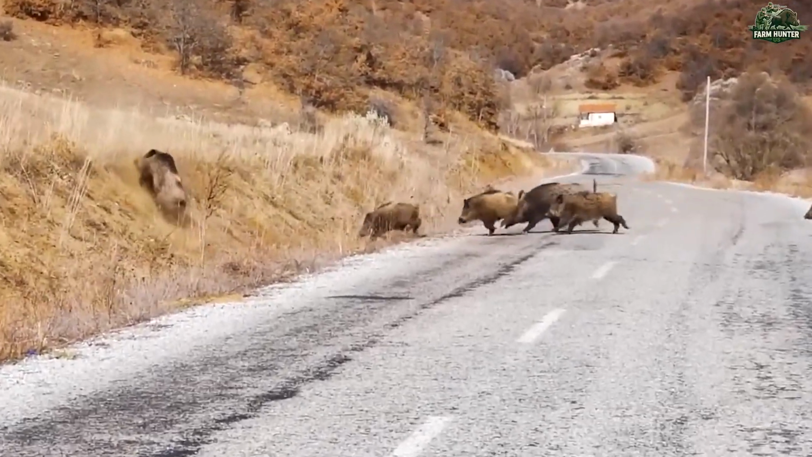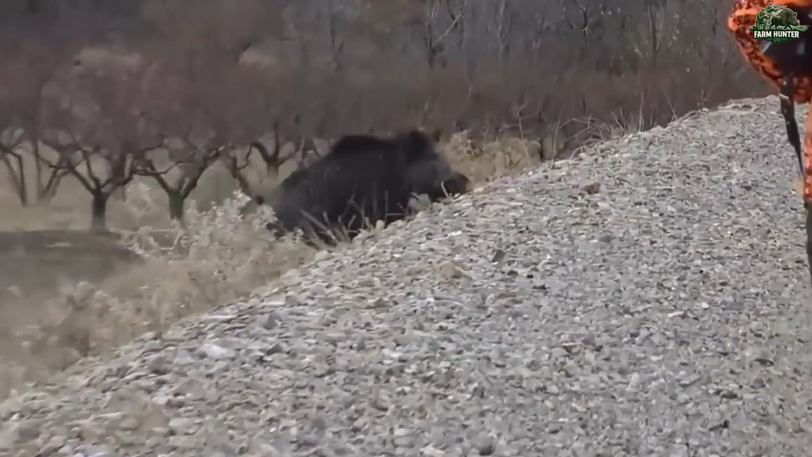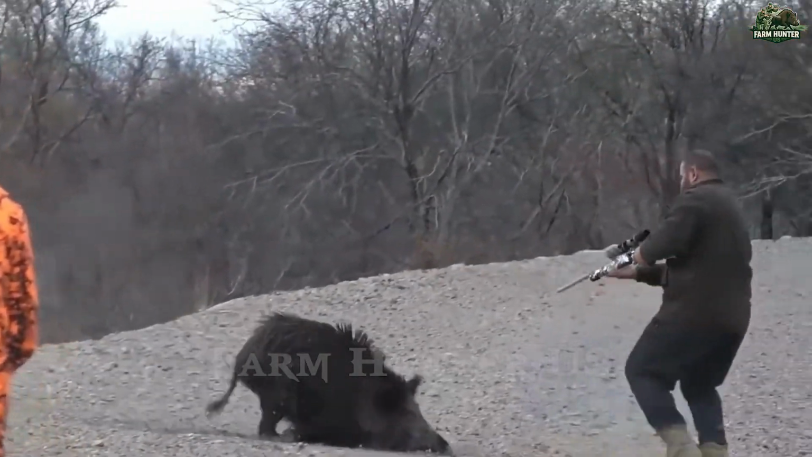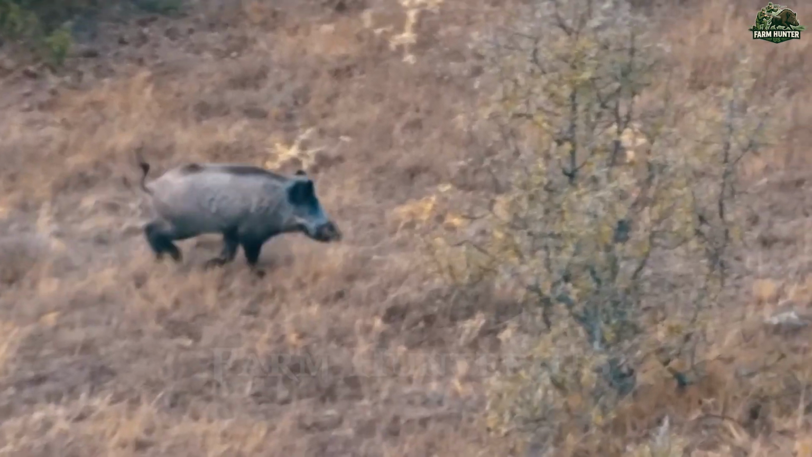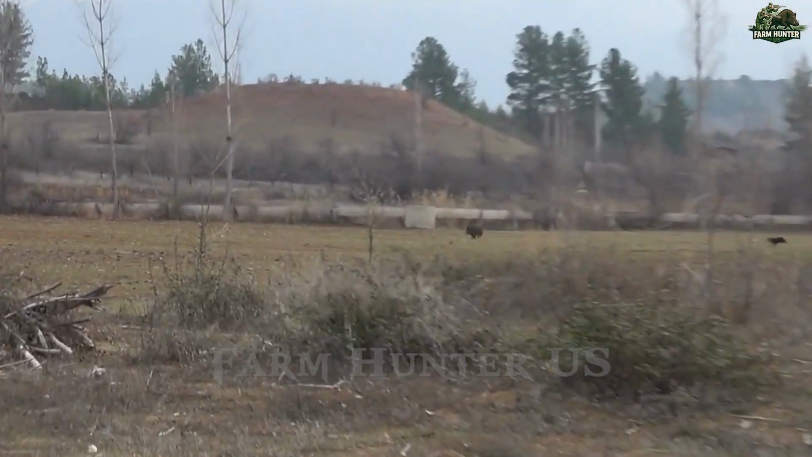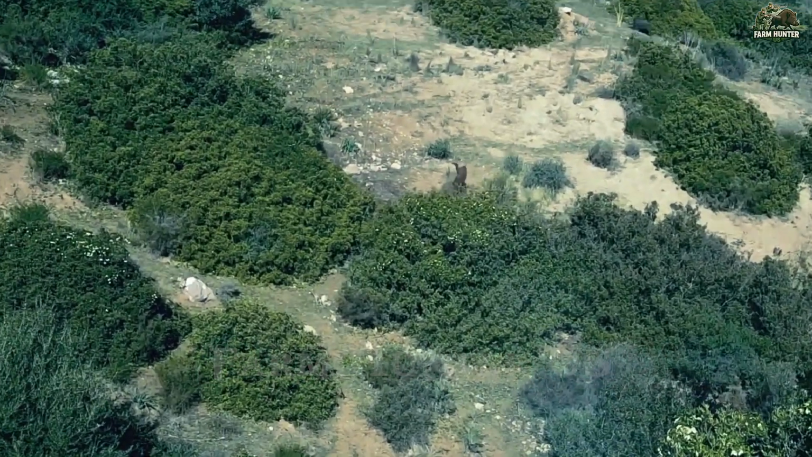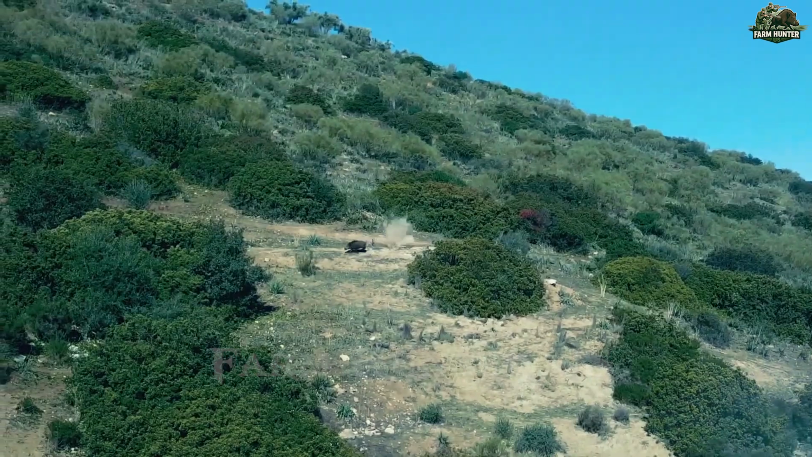Wild boars, known for their destructive habits and alarming breeding rates, females can produce up to 24 piglets a year, have turned these woods into a battlefield. Once geared up, we split into pairs and began our silent sweep through the undergrowth. Every rustle felt like a threat. The forest, though calm, carried an electric tension.